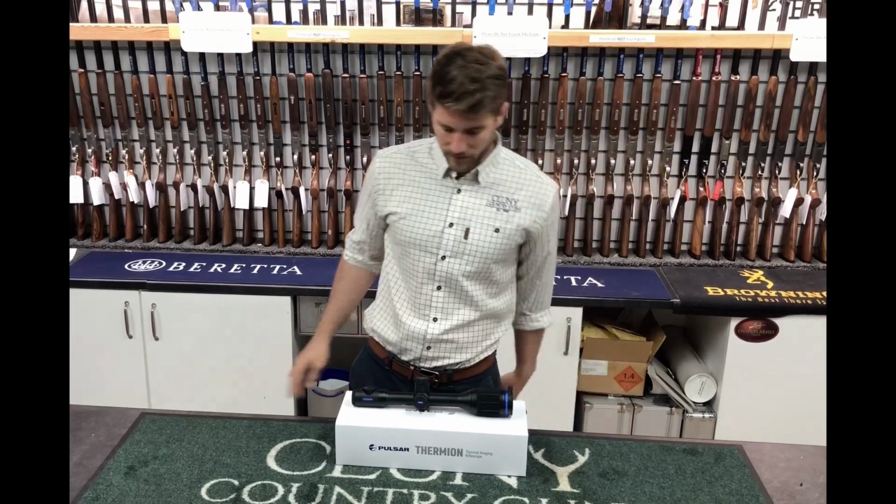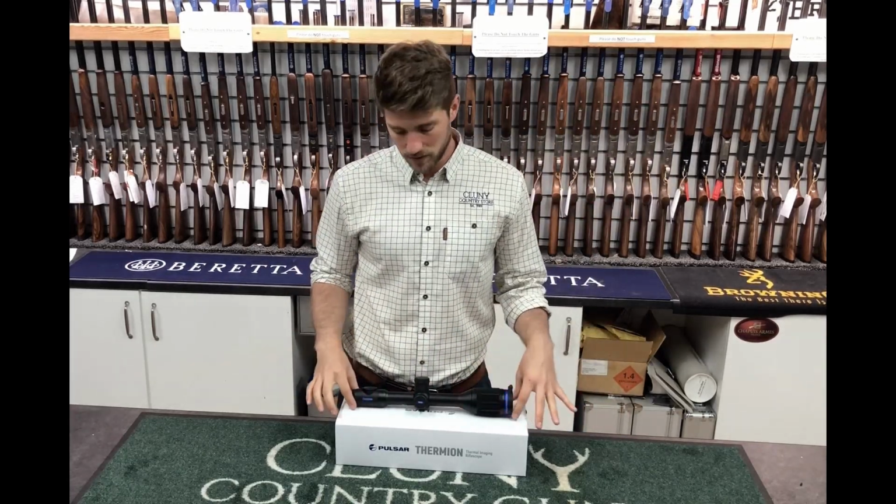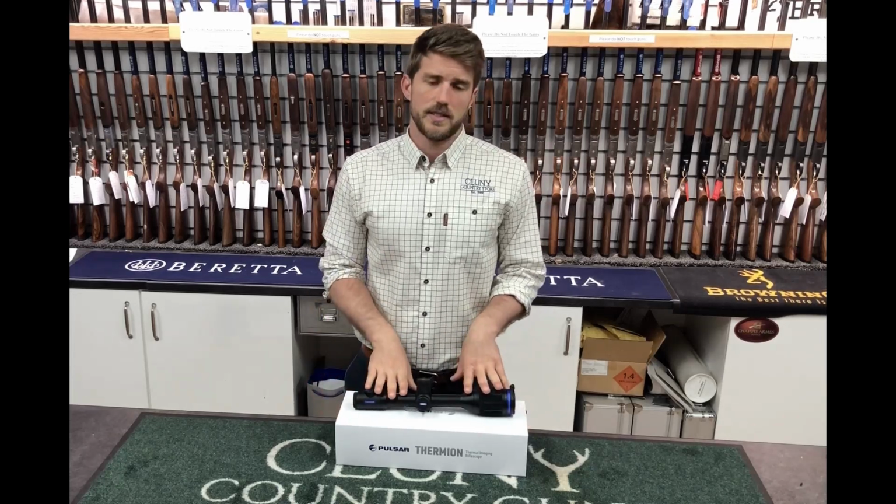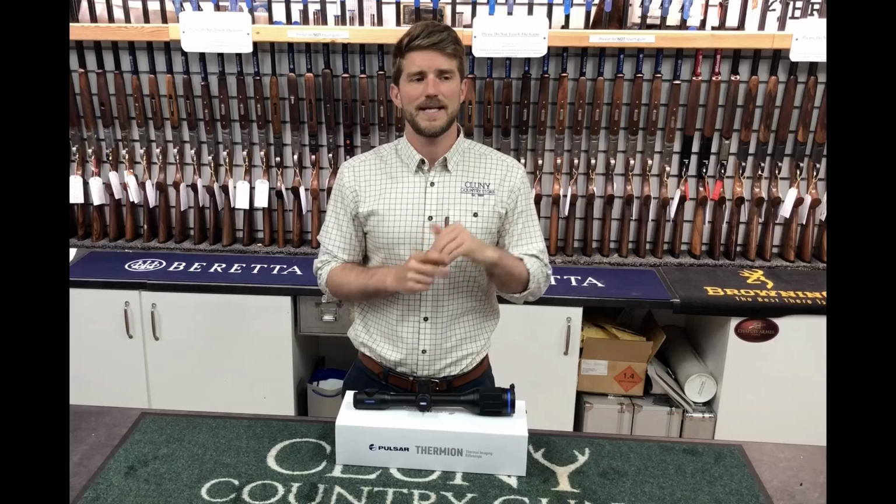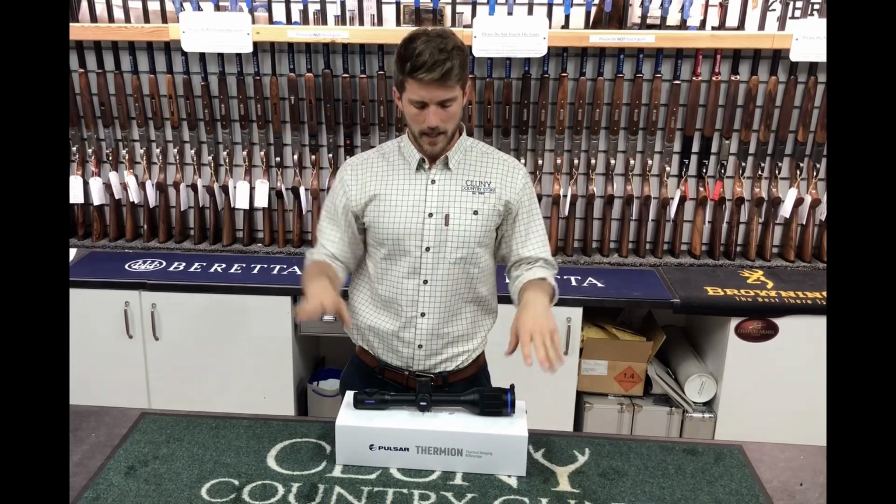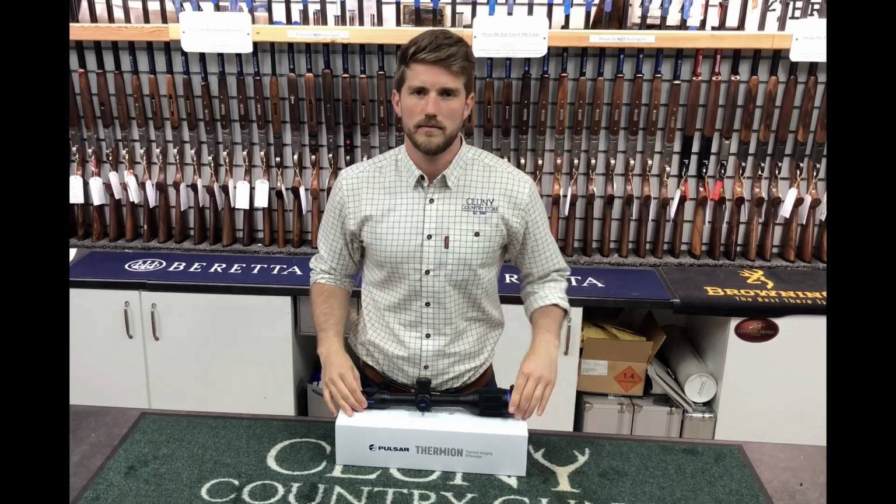But yeah, just to go over briefly the main differences between this scope, the XQ50, and the other two. Here's where it sits. It's kind of in the middle. So you have the XM50, the XQ50, and the XP50. Now the differences in a nutshell.